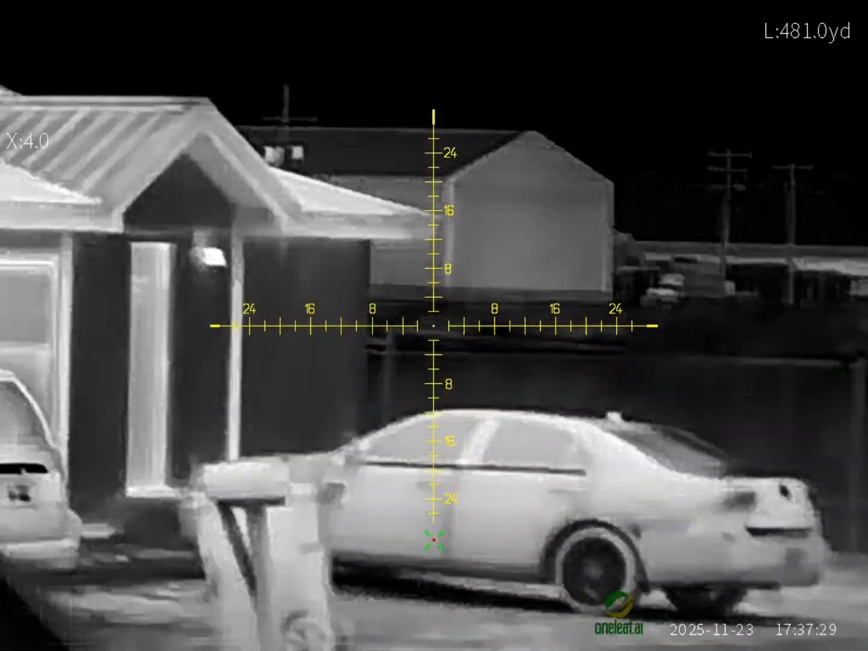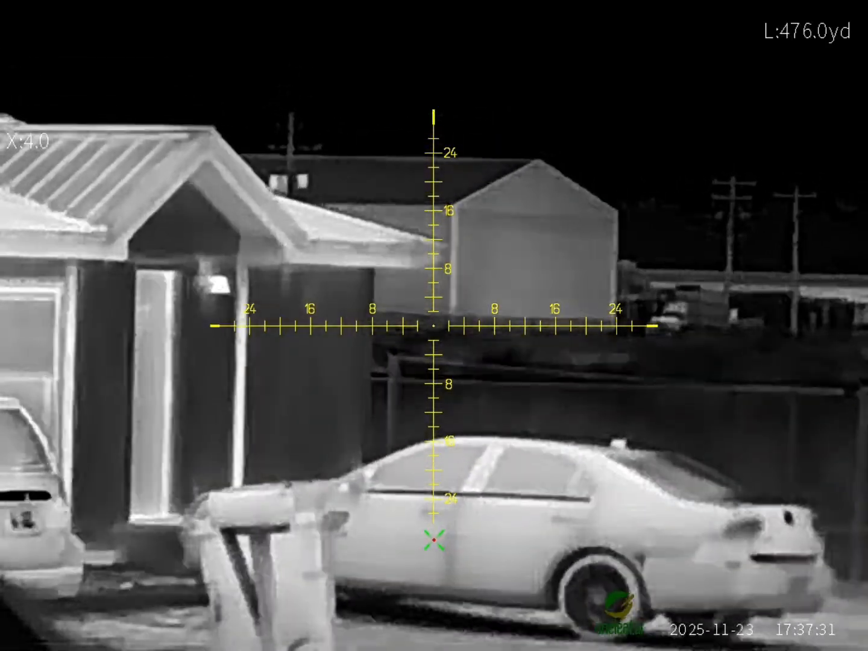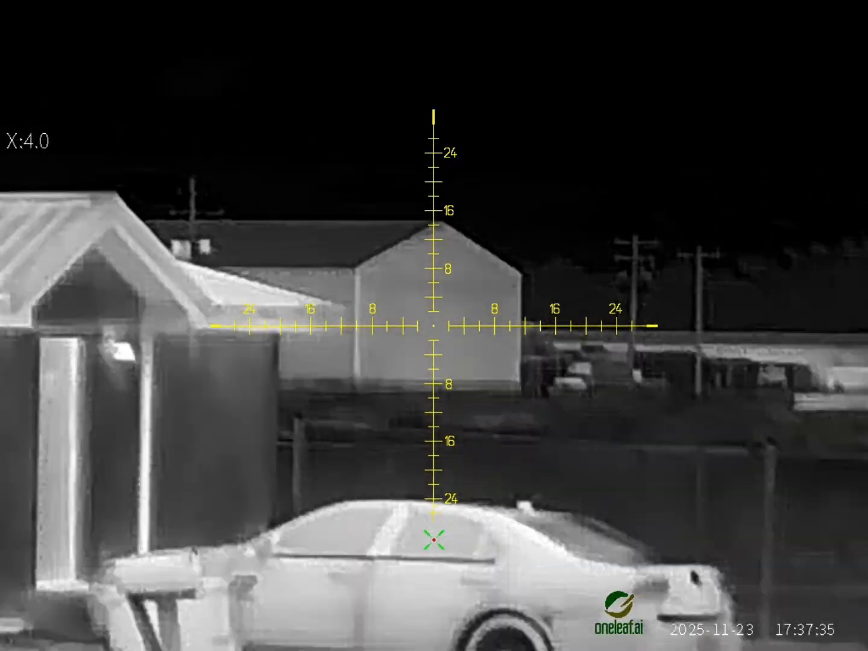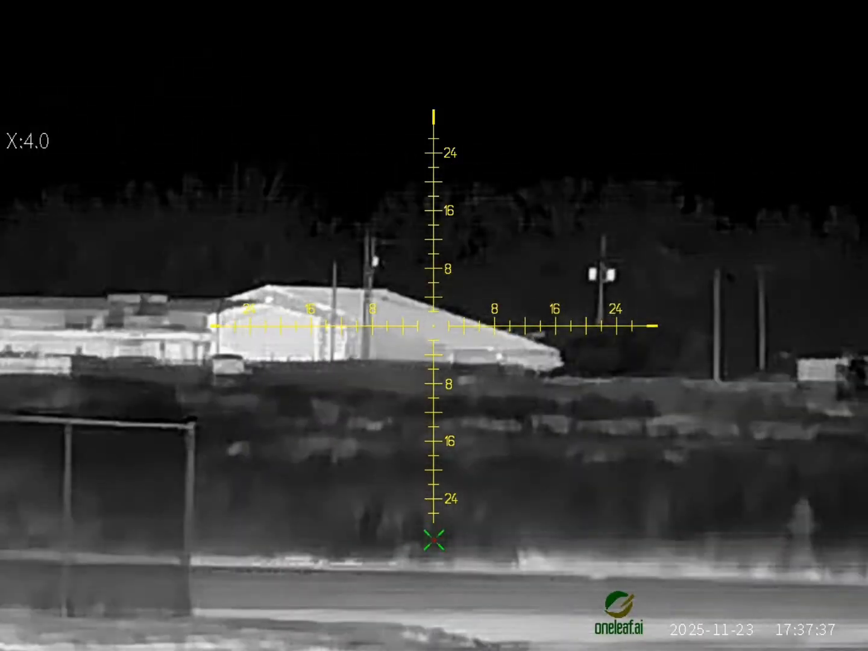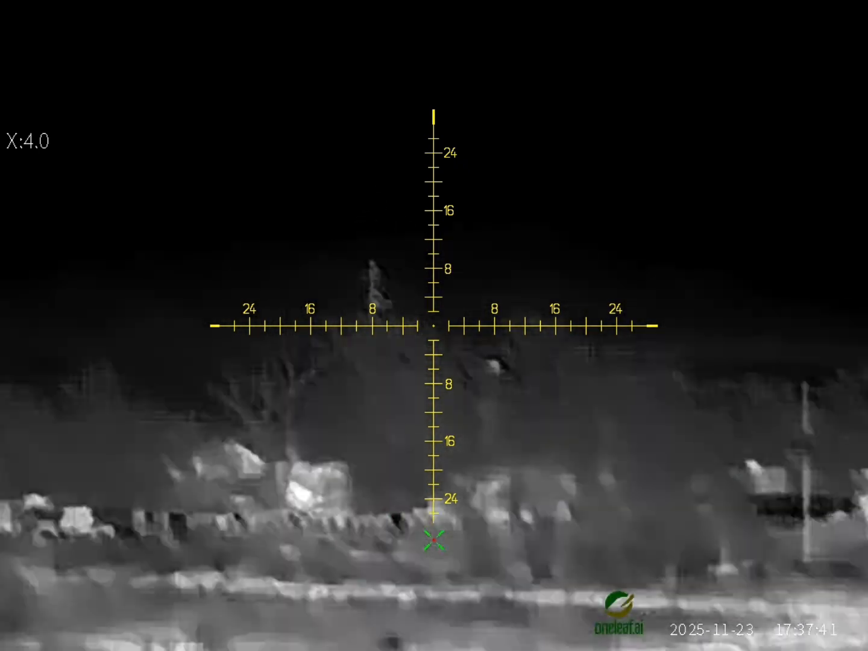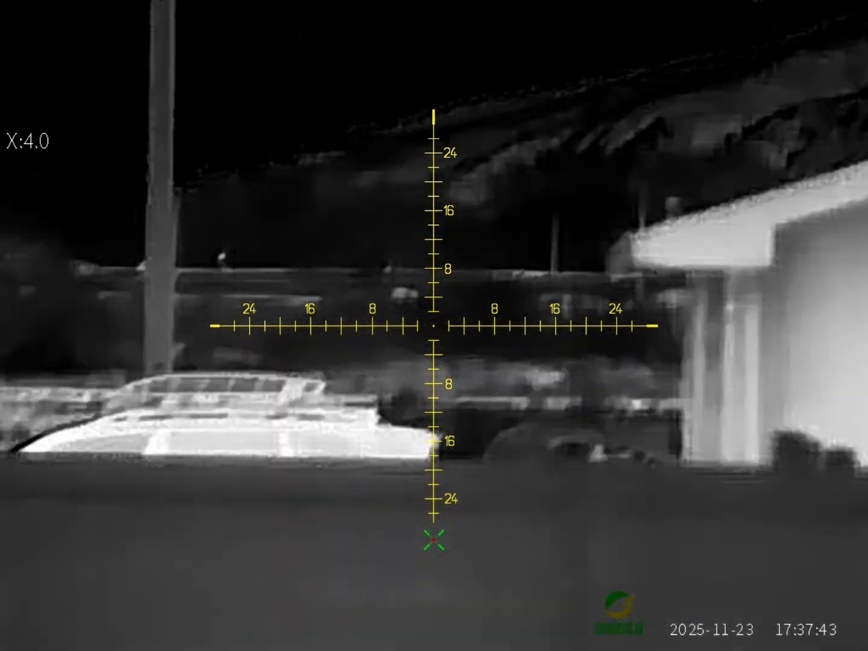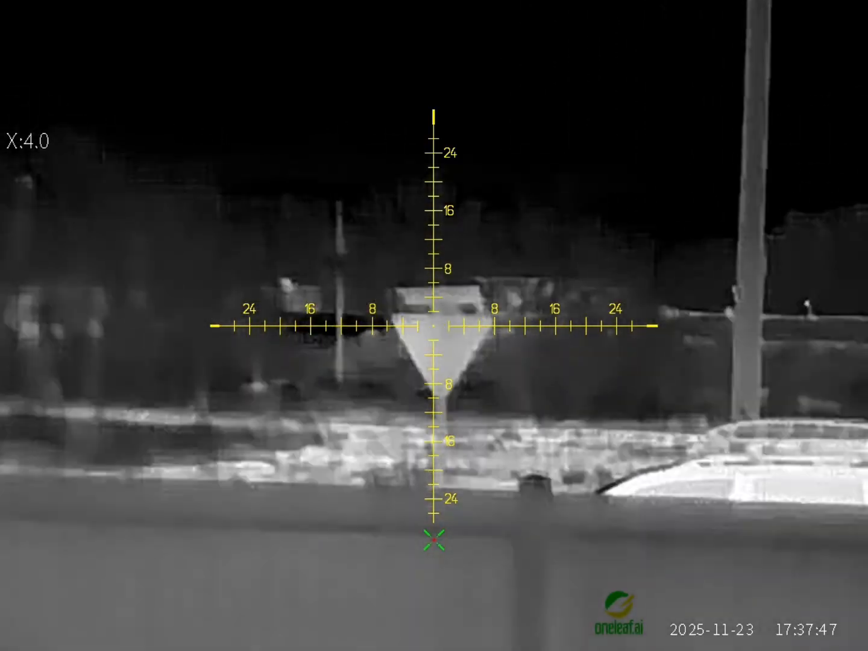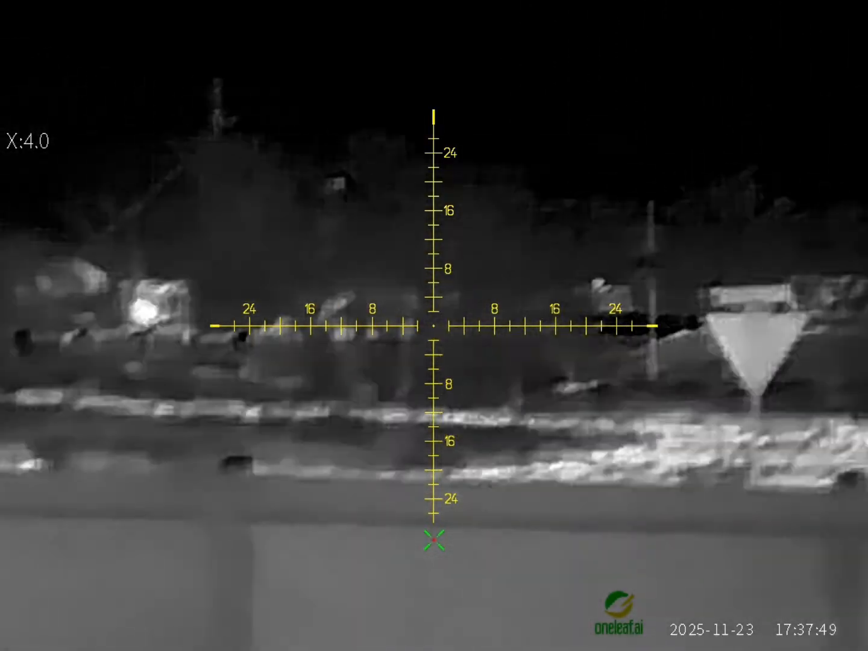That building is 477 yards, 78. Gives you an idea. So let's see if I can get a little bit better focus here. We're going to zoom in one more time.